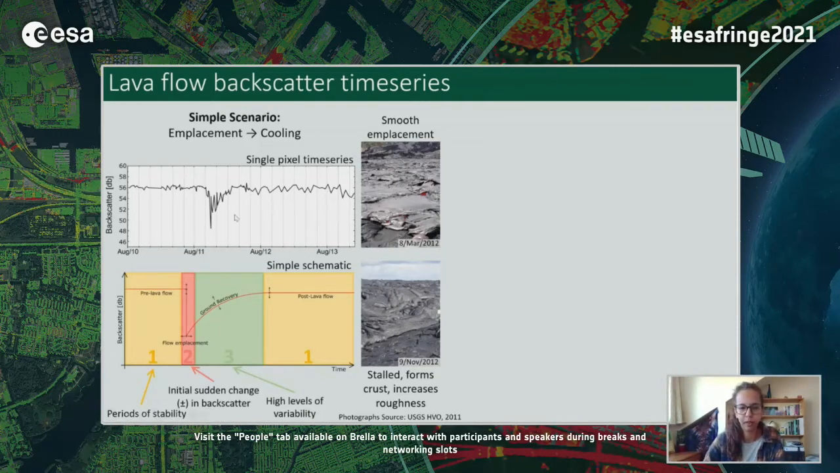So our interpretation of what is happening on the ground surface at this point is the lava flow is in place, and it makes the ground surface quite smooth, which is what we see in that decrease in the radar backscatter. Once it has stopped and starts to cool, it'll form a crust, and this crust will increase the surface roughness over time, which is what we see in this variation bit just after the initial emplacement.